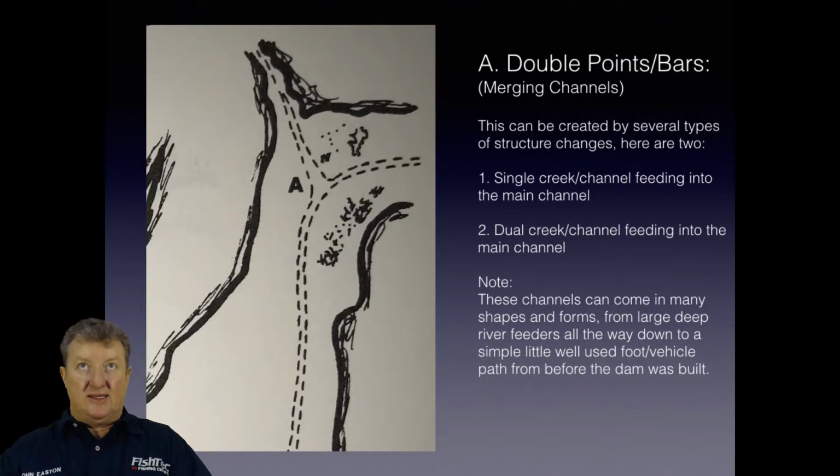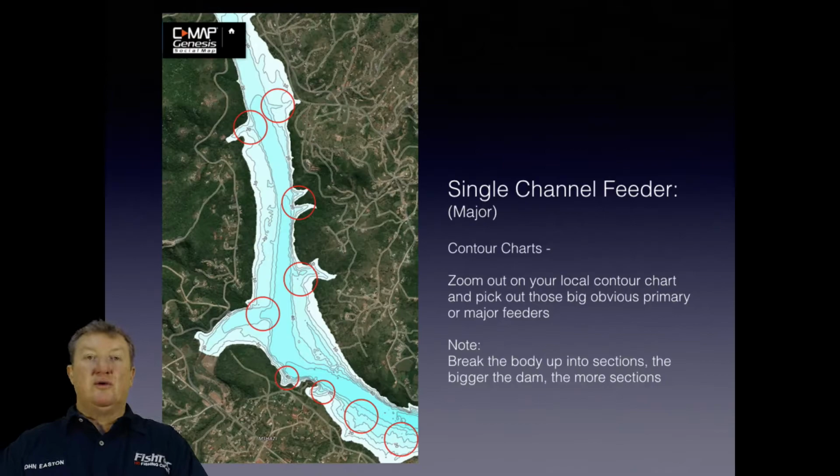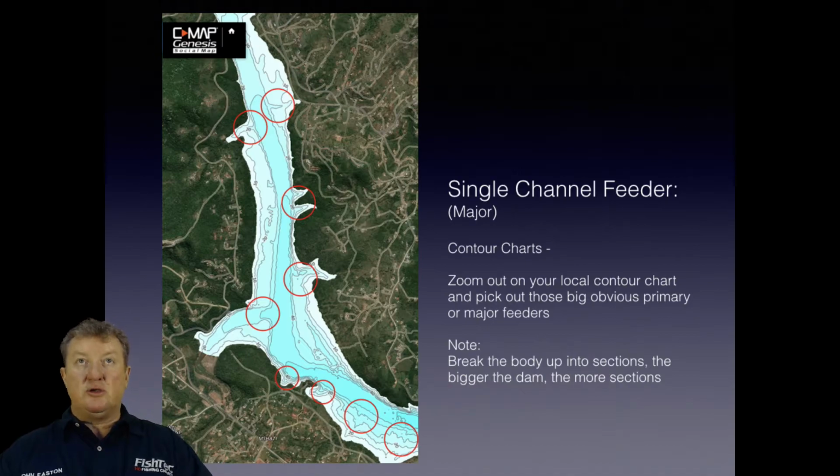We have here identified a merging point, a dual bar system. Yes, we have. But it's not just that. It is so much more. So what do you do now? You get your contour charts.